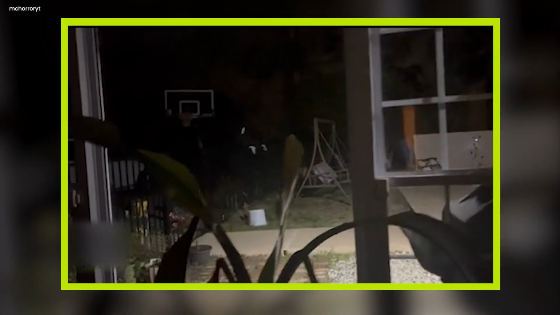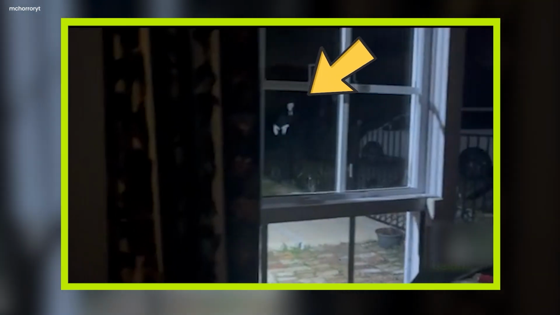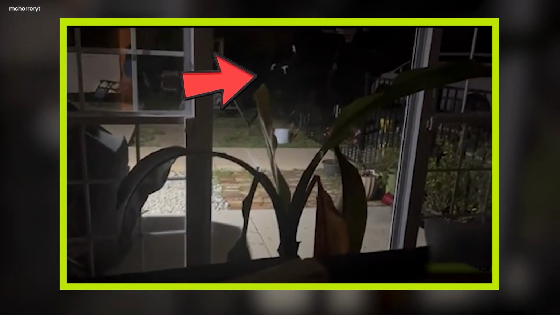Slender Man. At first, it looked like a weird statue outside the man's house, but as he focused on it, it appeared to be moving. The man was scared as hell, yet he kept recording what he was seeing standing outside his house. After a few minutes, we actually get a close-up of the creature. It looks like what one would call a Slender Man, but whether it was real or not, that question just remained unanswered, as the man said he disappeared just seconds after.